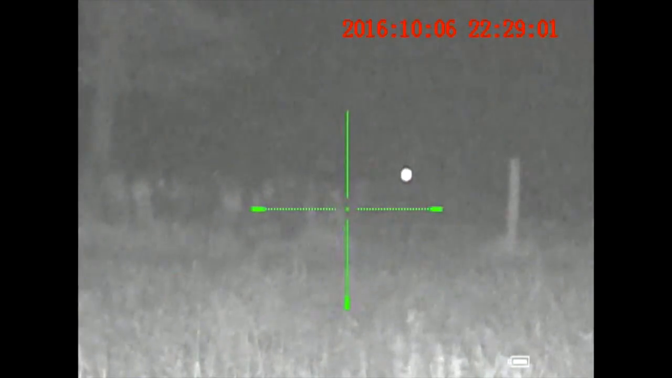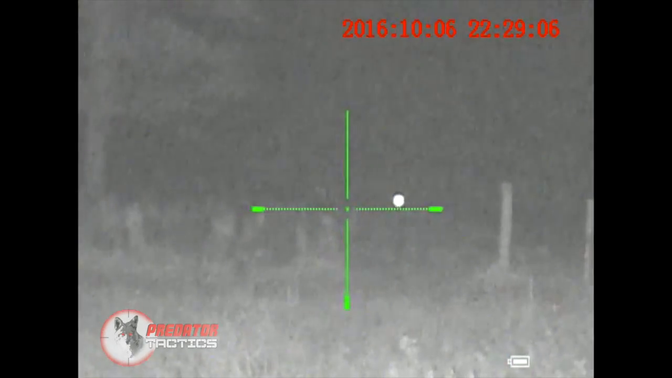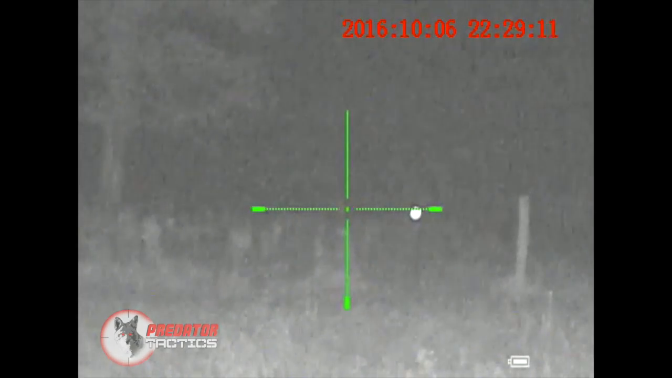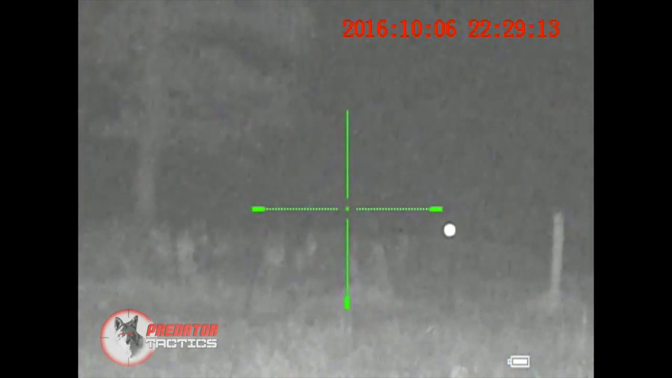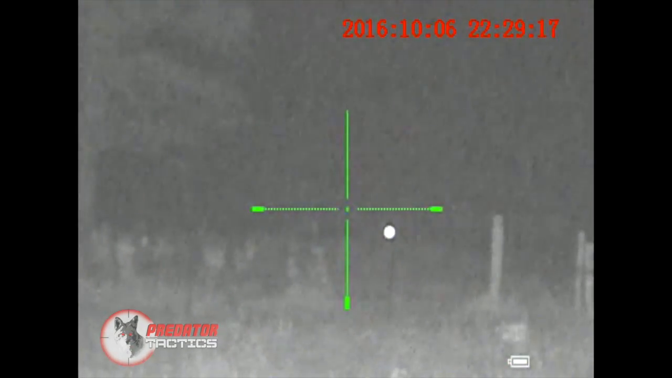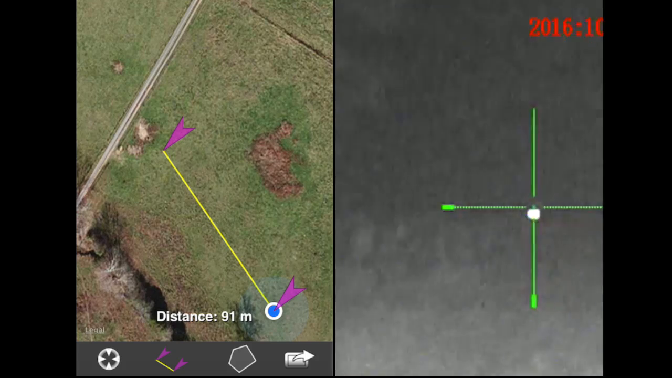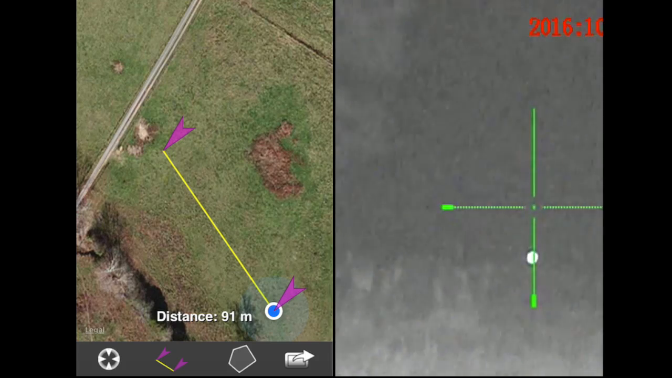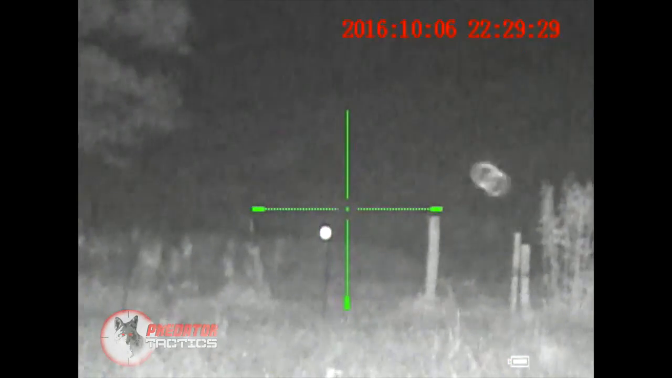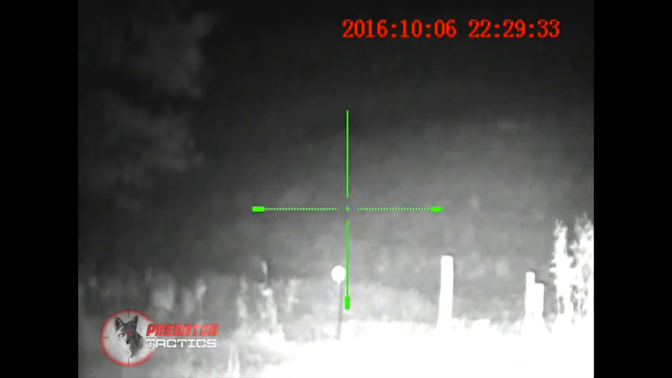Okay, this is Barry Layne and Earl Krantz with Predator Tactics, and we're out here tonight to demonstrate the Predator Tactics IR Light. We're using a Sightmark Photon scope, and what you're looking at right there is the IR Light at 80% intensity, full flood at 100 yards. Then we're going to go to spot, and we'll go through it at each 100-yard increment.